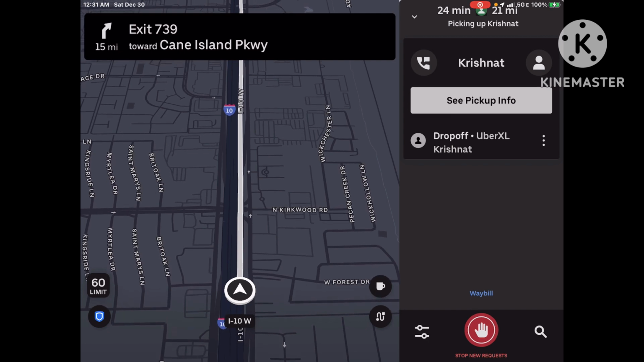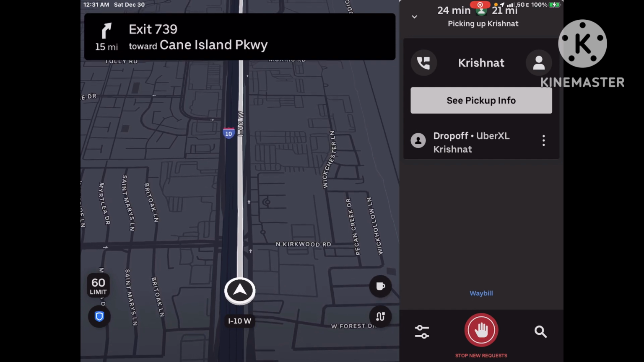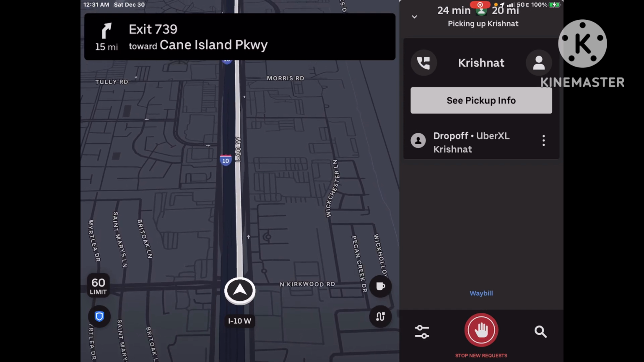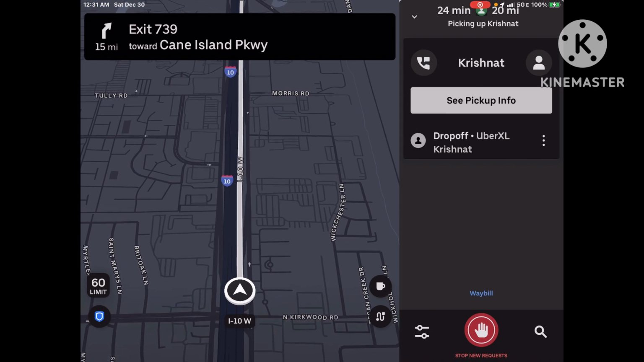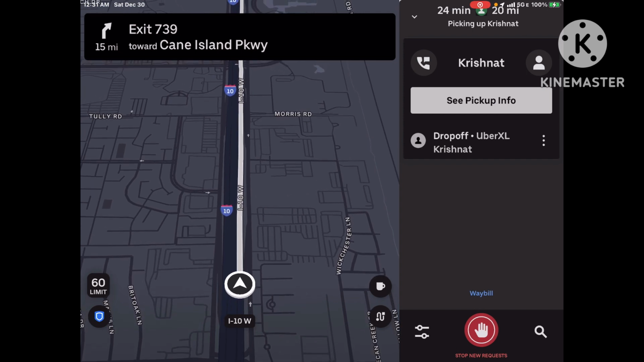Okay. So let me go pick up Chris Nat, however you want to pronounce their name. My guess is going to be a Middle Eastern person. They're in Katy, right off Cane Island, which is right off where Buc-ee's is at. If you guys know Texas, you guys know Buc-ee's.